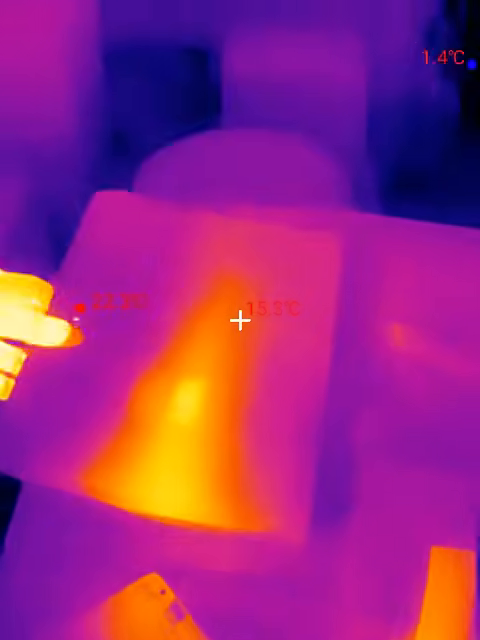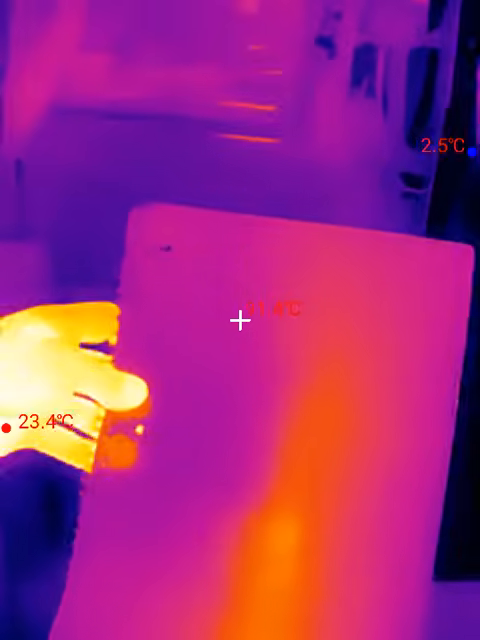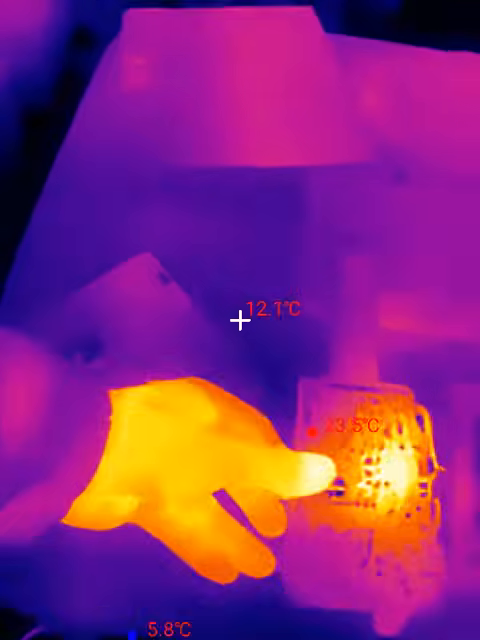Now I know a lot of different industries use these. I heard that they can be used to check circuit panels that might be overheating. Although I think in a lot of cases you really have to know what normal looks like before you can assume a component's bad just because it's running hot, because a lot of components do run hot.